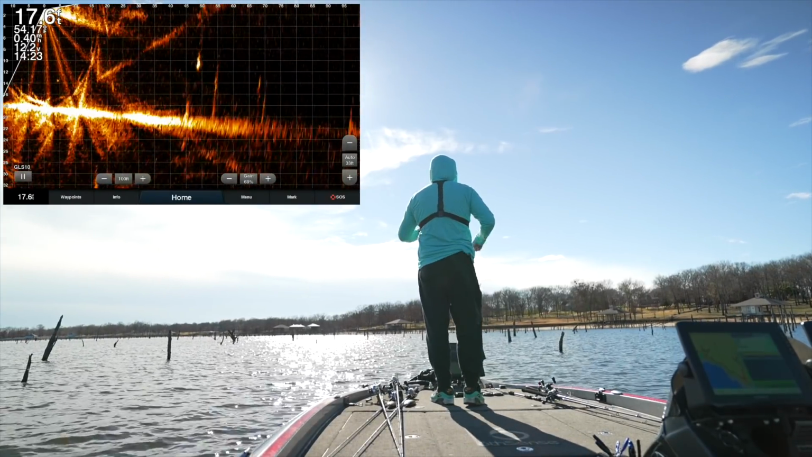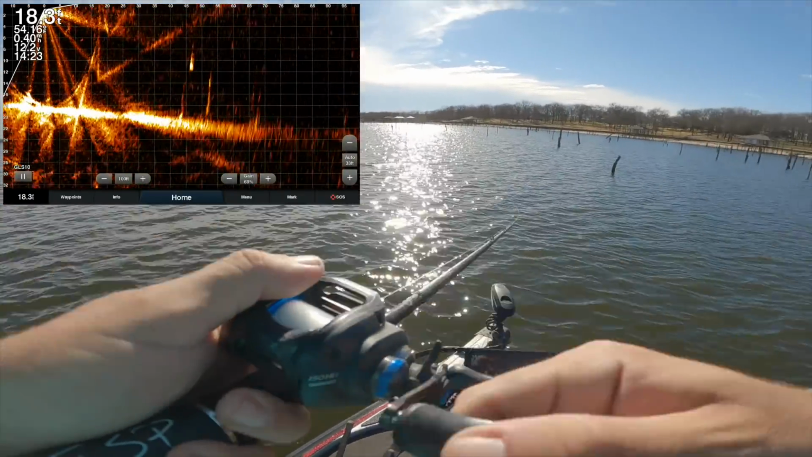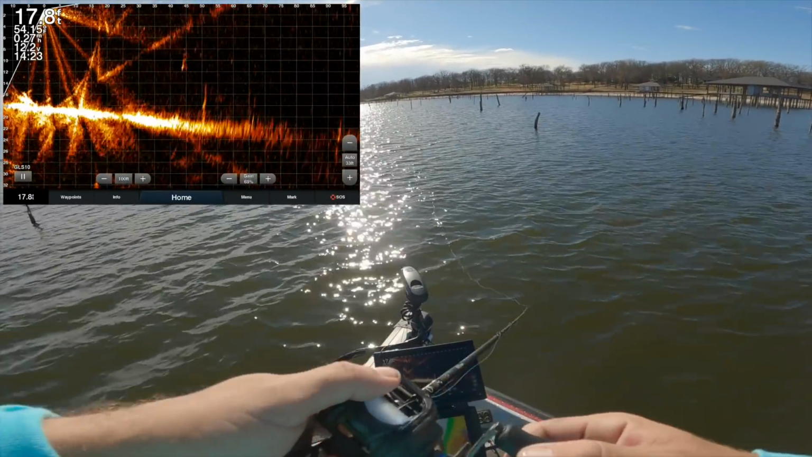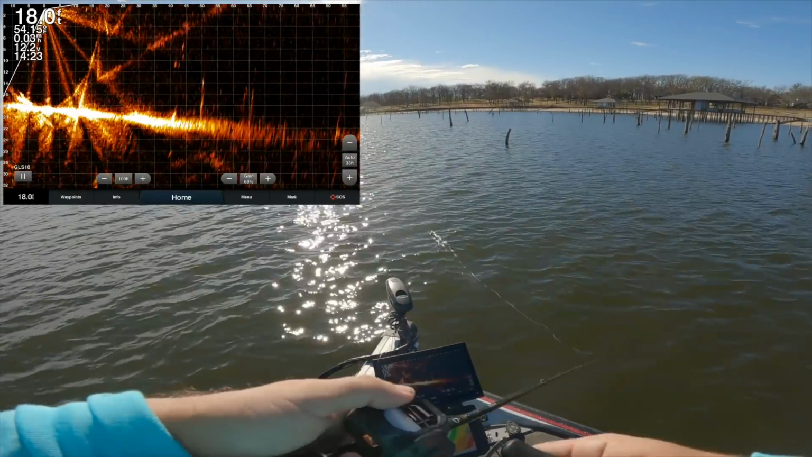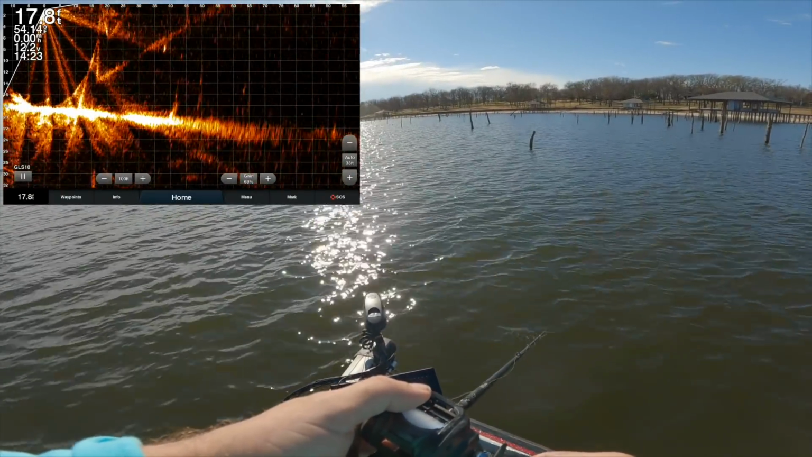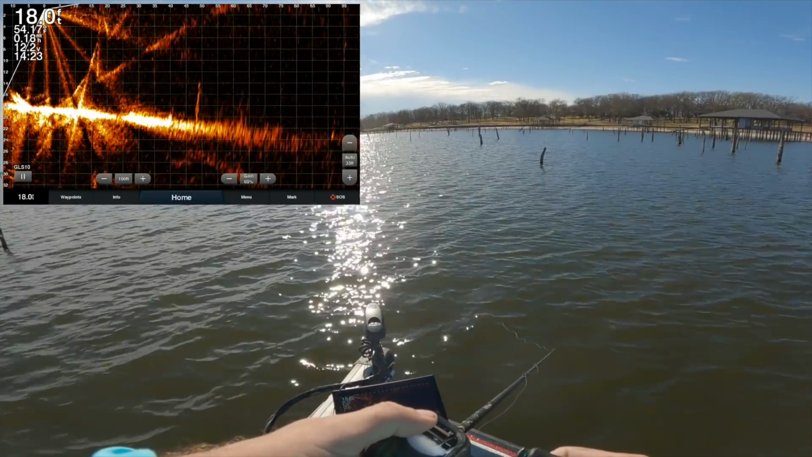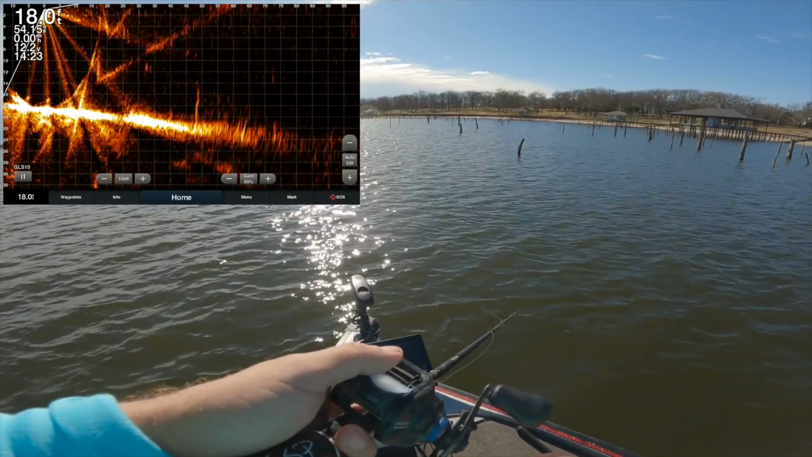Maybe it'll just be a video of me getting swerved by giant fish at Lake Fork. You know, look how that fish is moving. So big and slow.